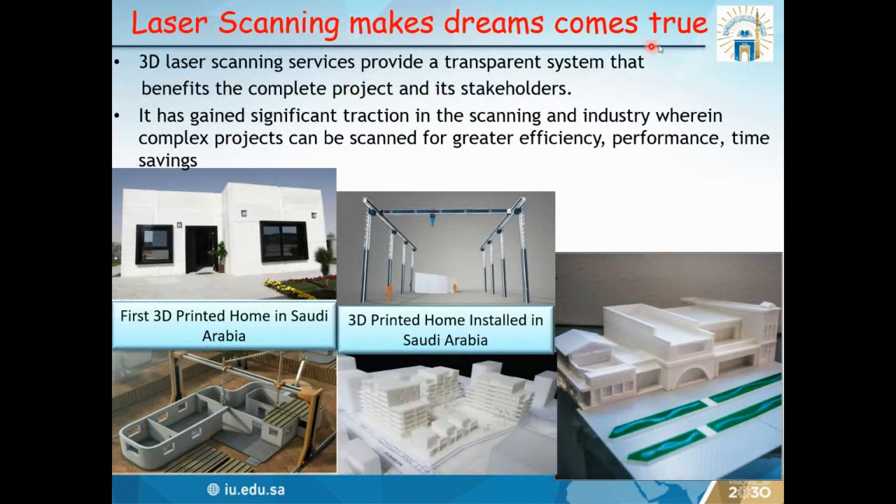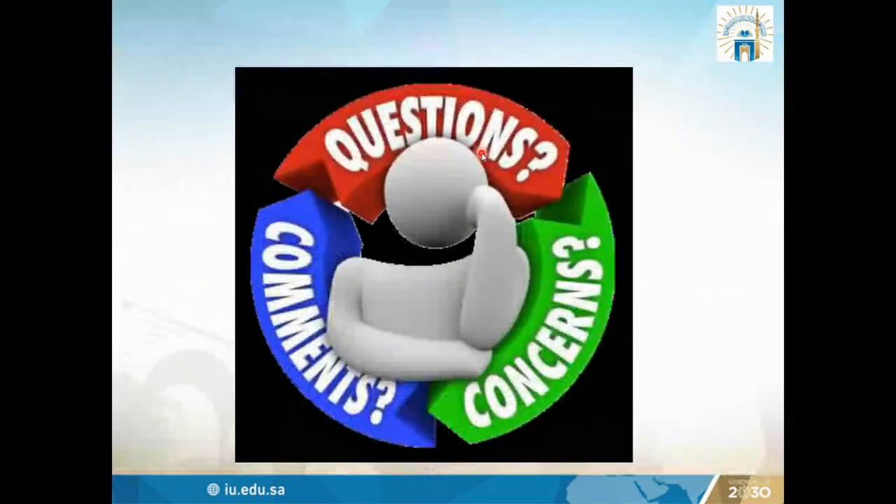So laser scanning makes dreams come true. We can really capture the real model easily. This is a transparent system that benefits the company projects and its stakeholders. It is very beneficial for the industry. Complex projects can be scanned easily, and its efficiency is high in performance and very time saving.